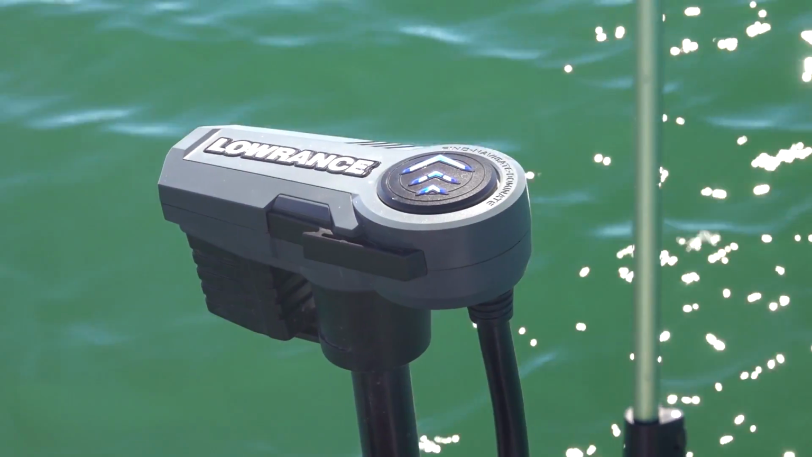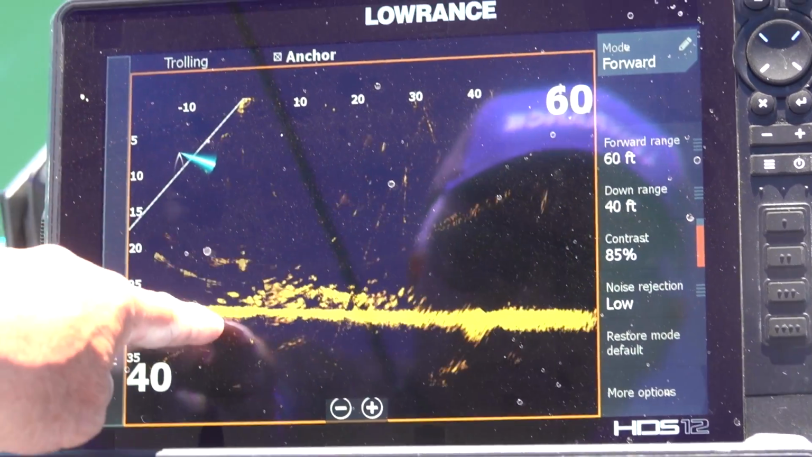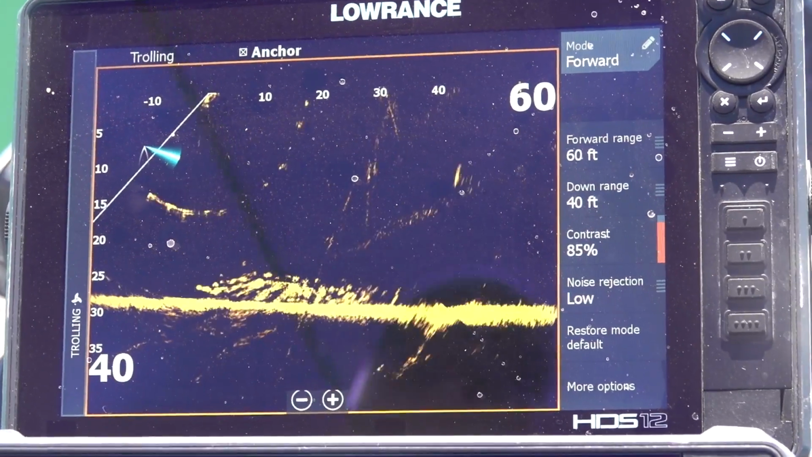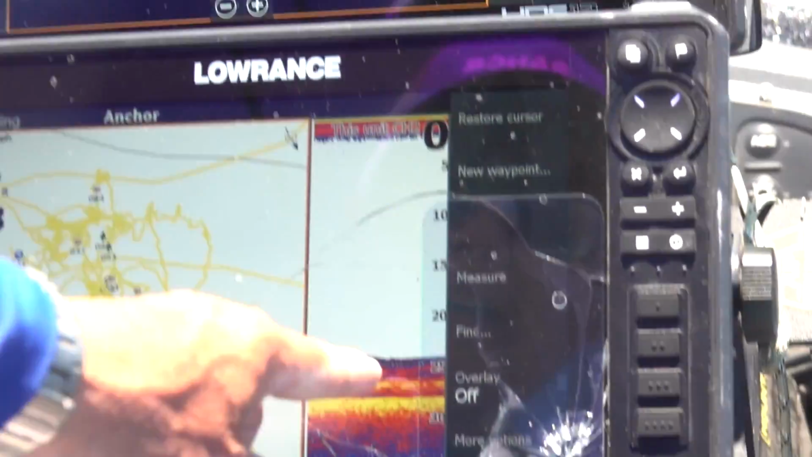So the arrow is pointed straight. The arrow straight. It's in the forward position. So right here is the boat down. So they're 10 to 20 feet straight out. Solid. And you could also see them here. That might be a tree with fish in there because it's solid here.